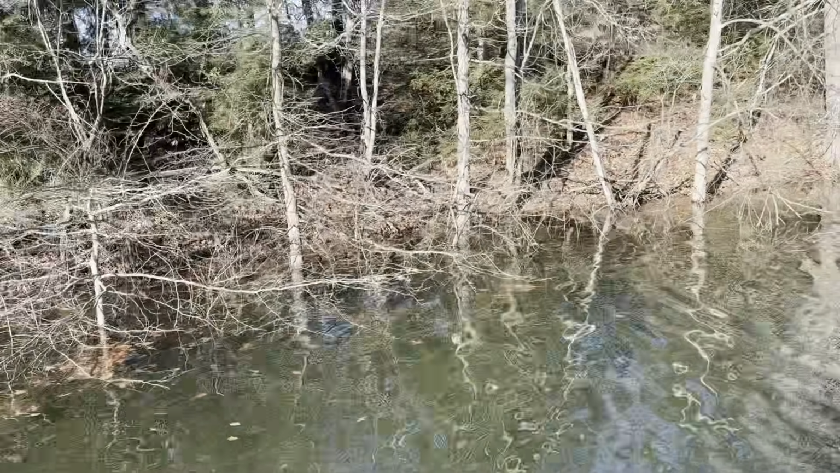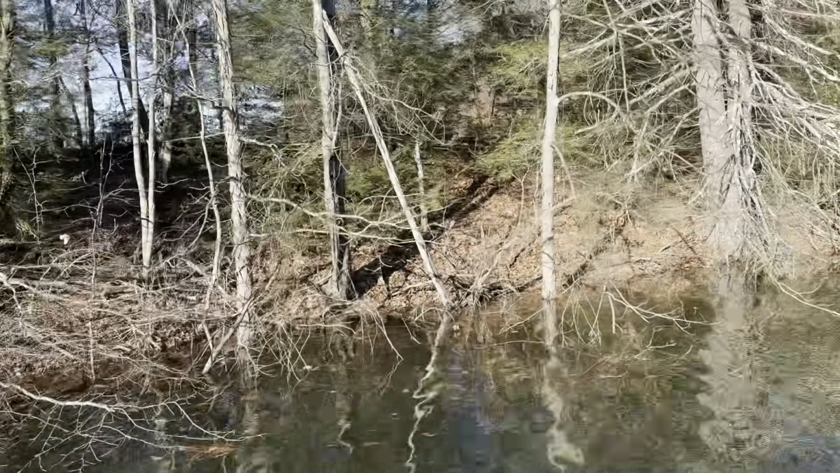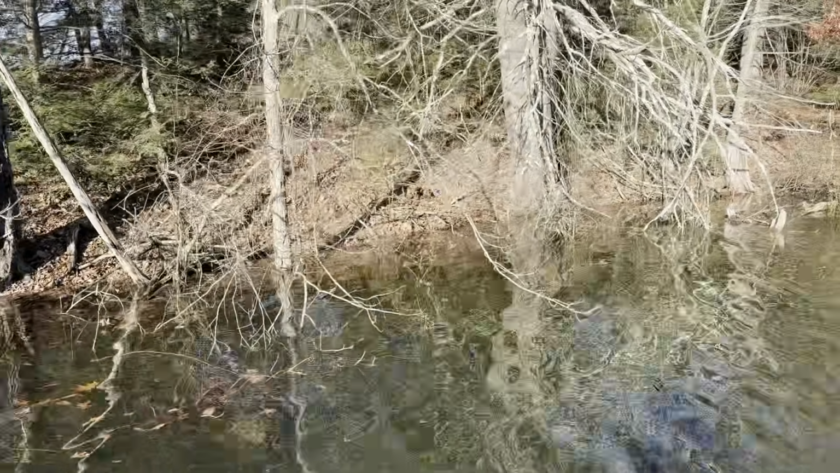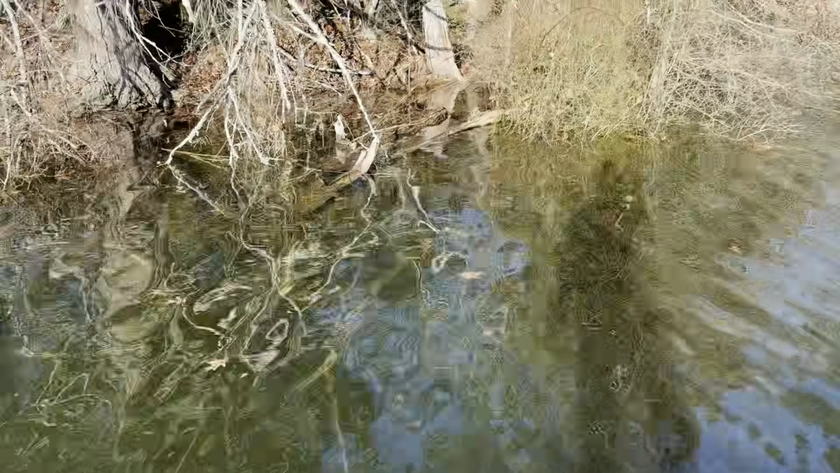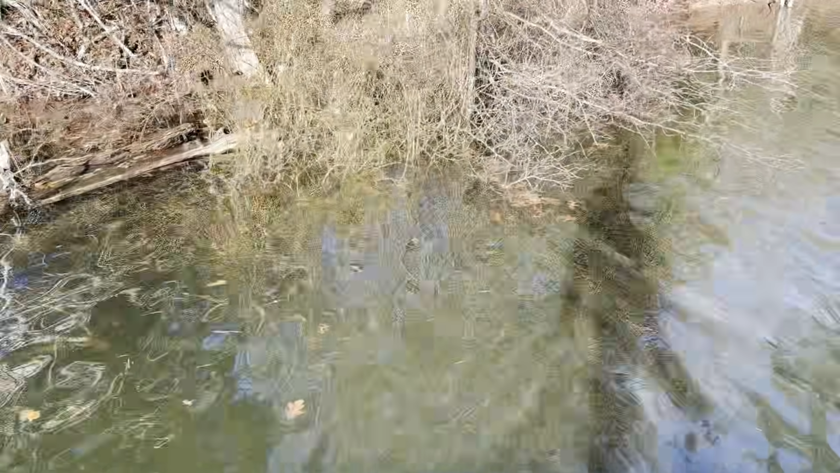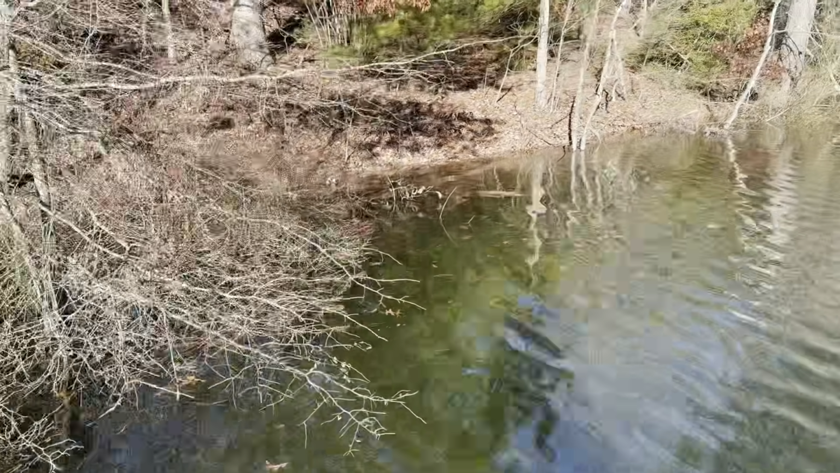You can see it's up in the bushes. I'd say the water is probably 2.5, 3 foot high, something like that. But it's still clear, so that's a plus. You can really see in there. I think you'll be able to see, but I'm just kind of trolling down the bank now.